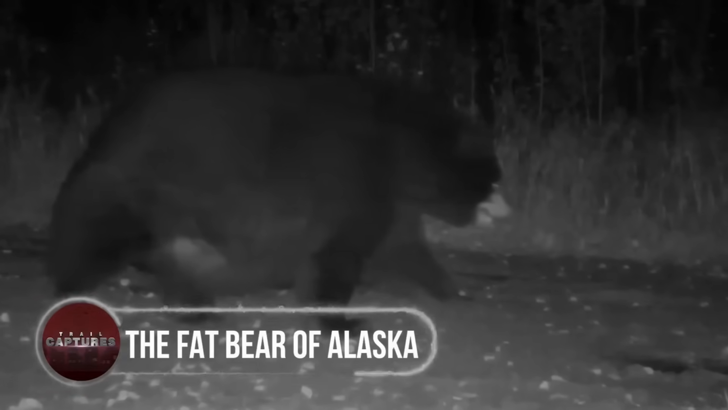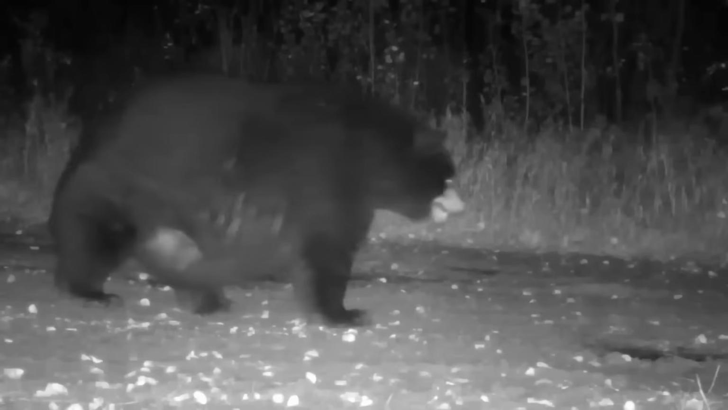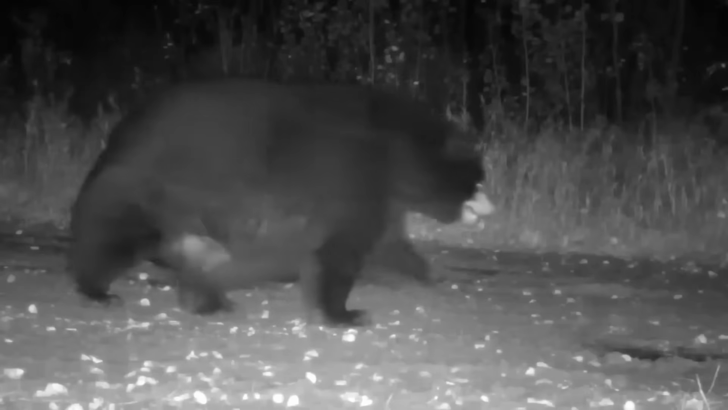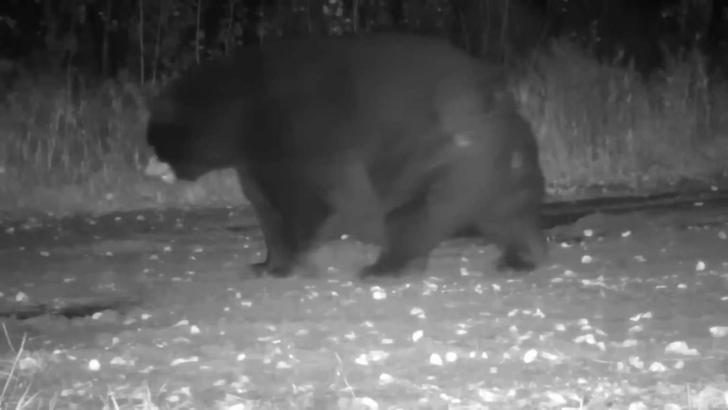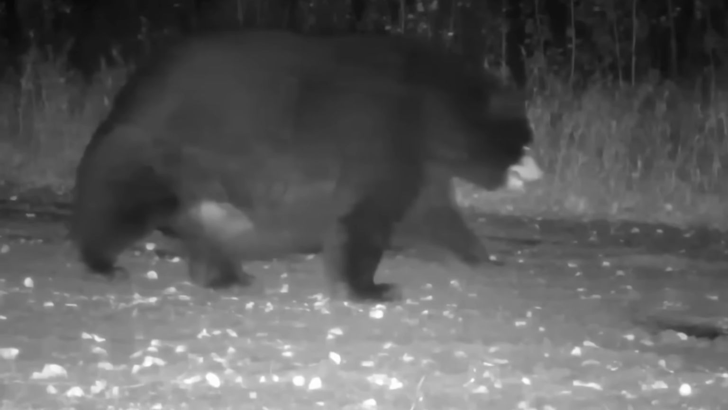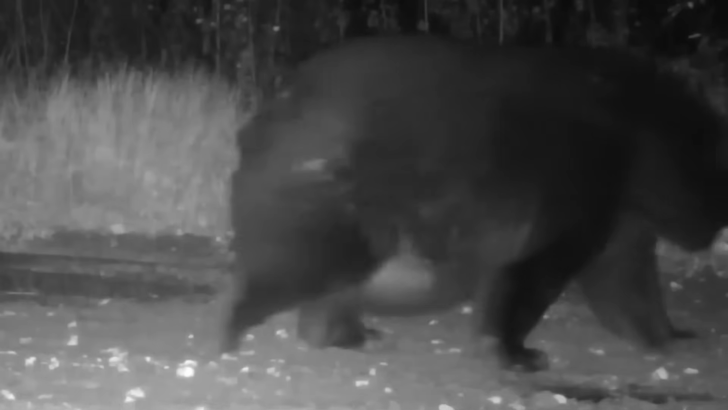The Fat Bear of Alaska. In the vast wilderness of Alaska, a colossal bear roams the land, instilling both fear and awe in those who cross its path. The sheer size and power of the fat bear are a testament to the abundance and richness of the natural world. Speculations abound about the bear's original purpose, with some suggesting it could be a pregnant mother preparing for hibernation. Yet, the true story behind this mysterious behemoth remains unknown in the secrets of the wild.